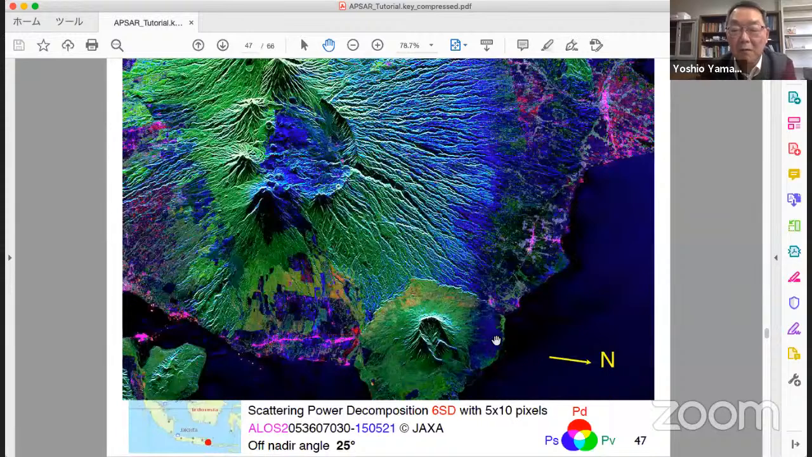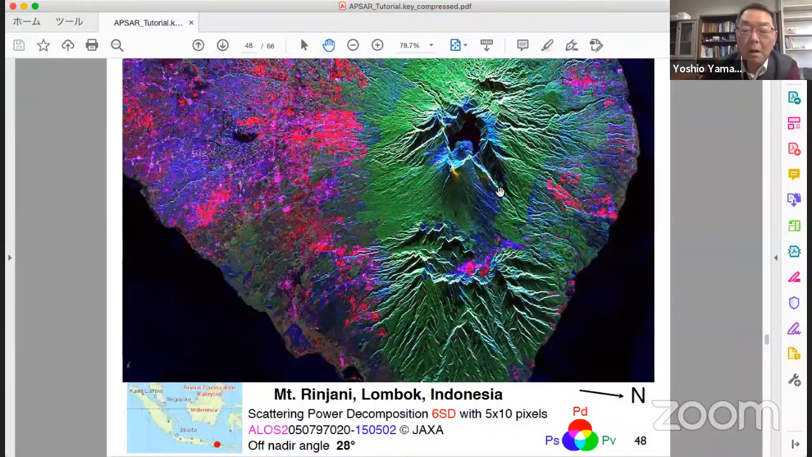This is a new volcano here. This is located close to Java Island, the east corner of Java Island, Lombok in Indonesia.